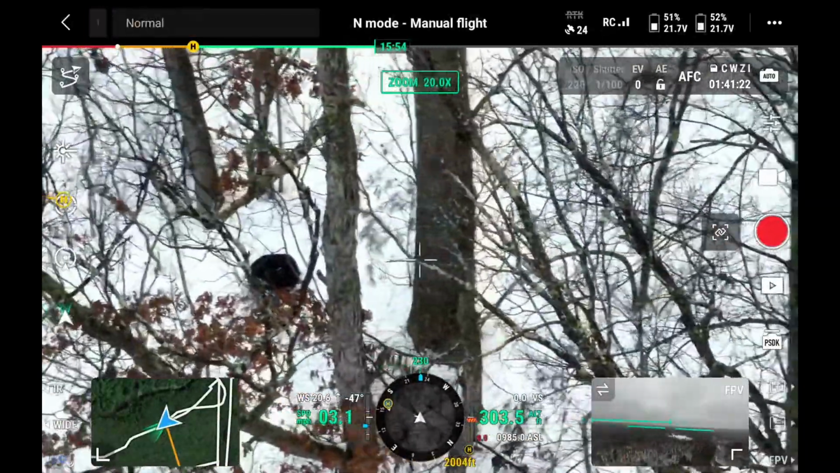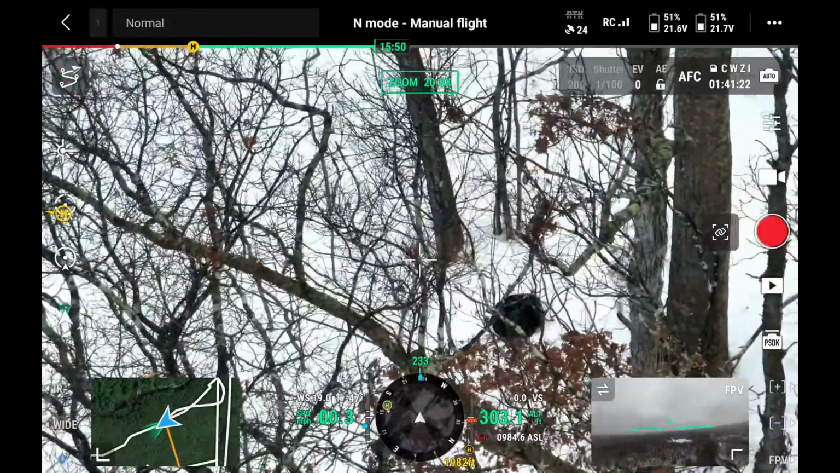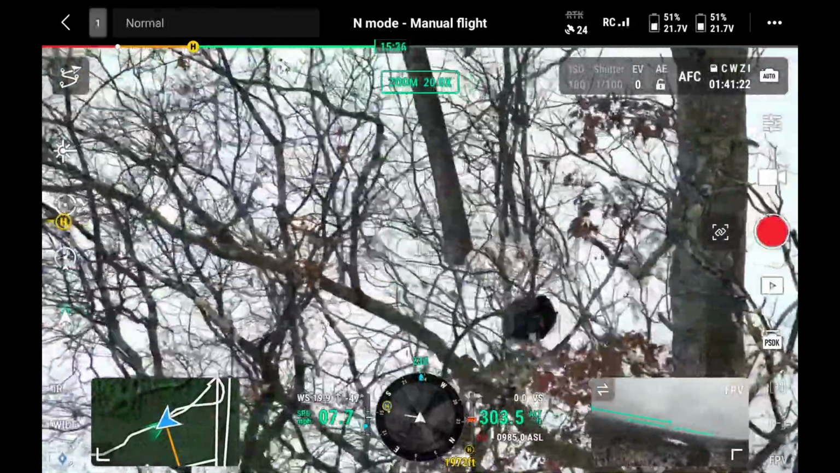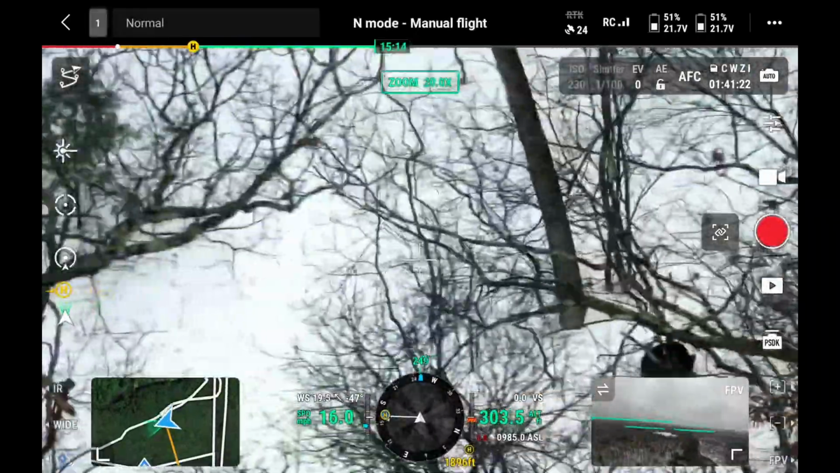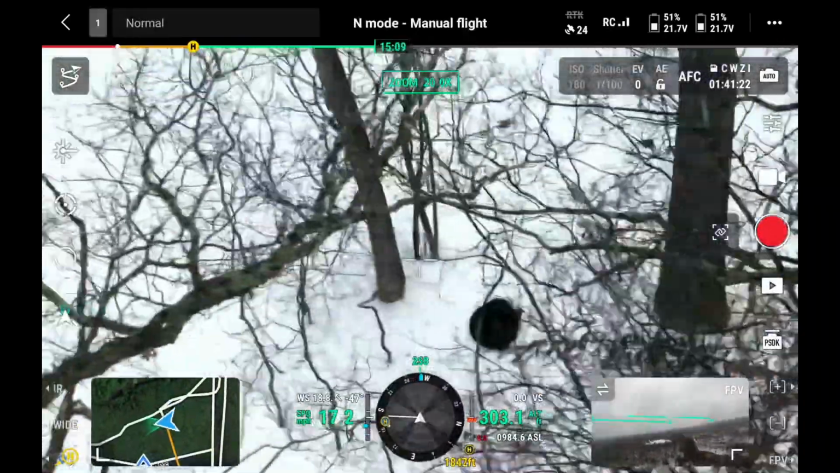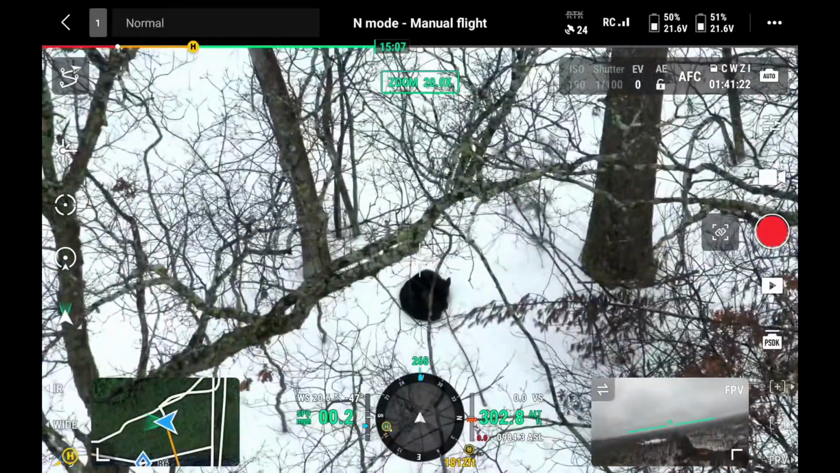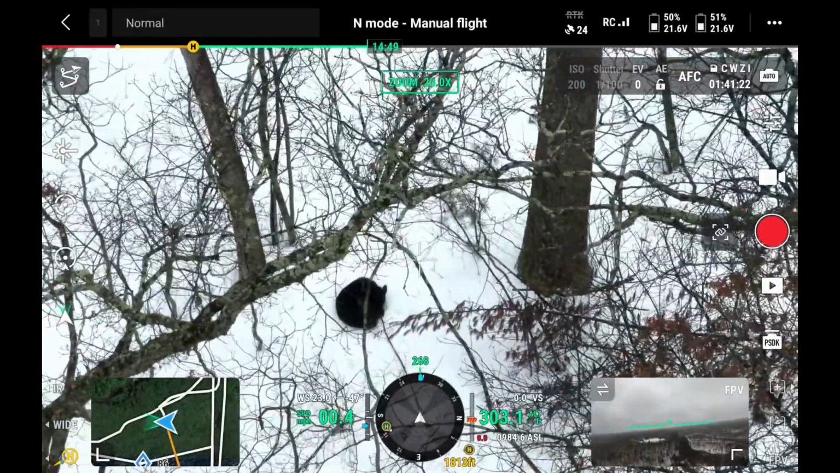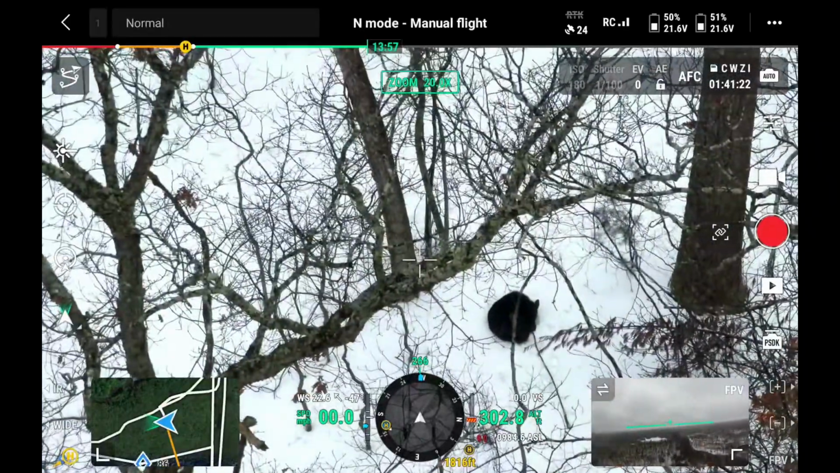Yeah. See if I can get a better shot of him here. Now we got new GPS coordinates to put in. There's a good shot right there. Should we do a drop?